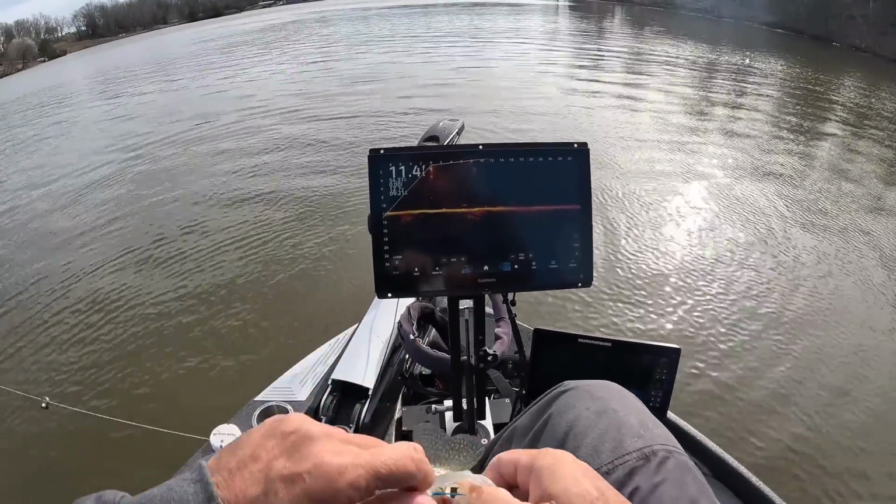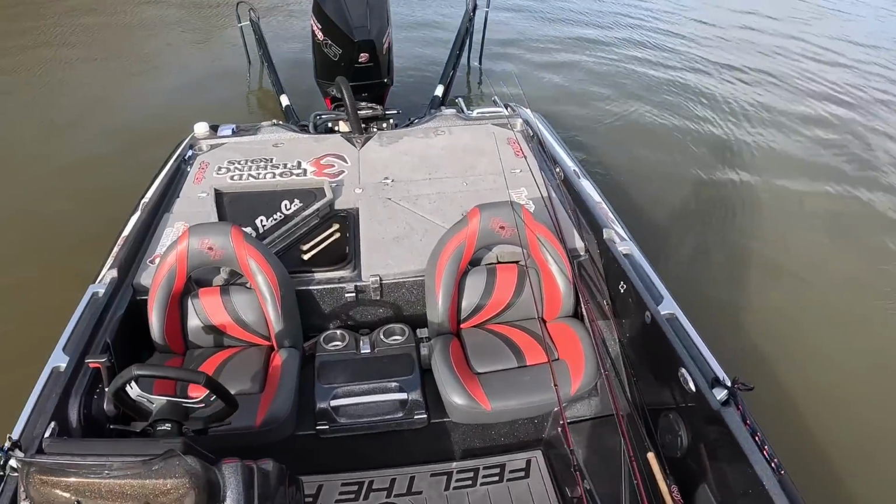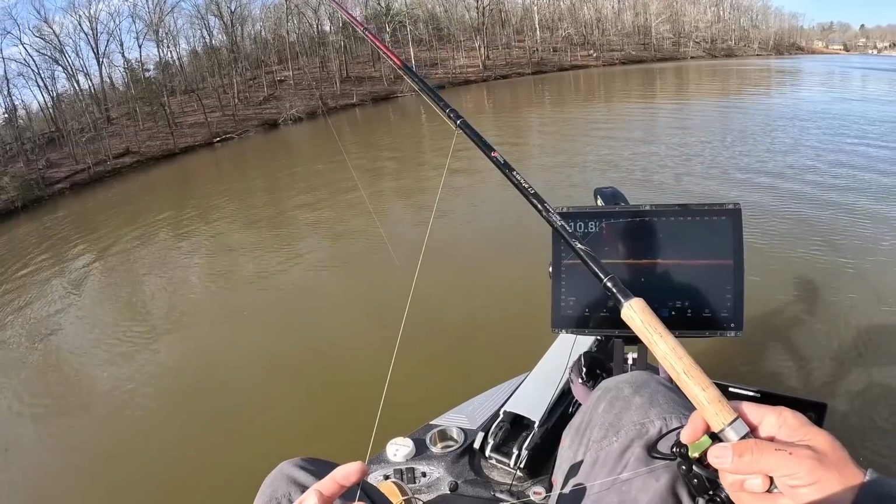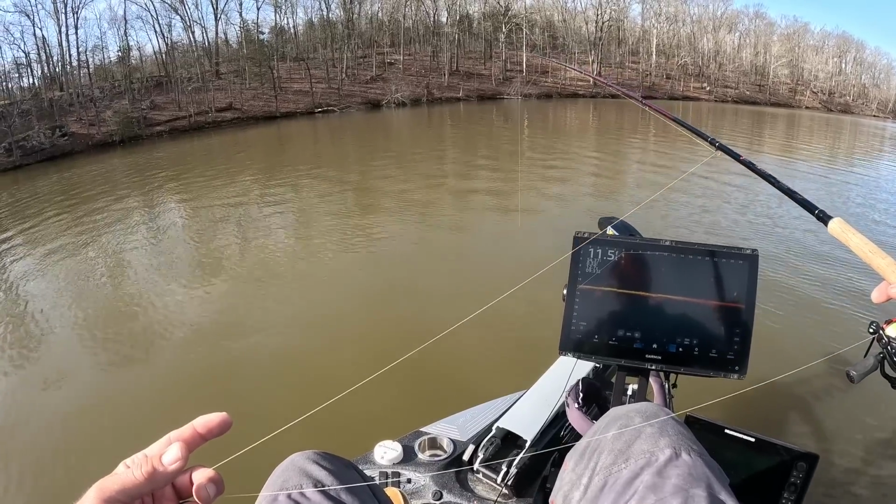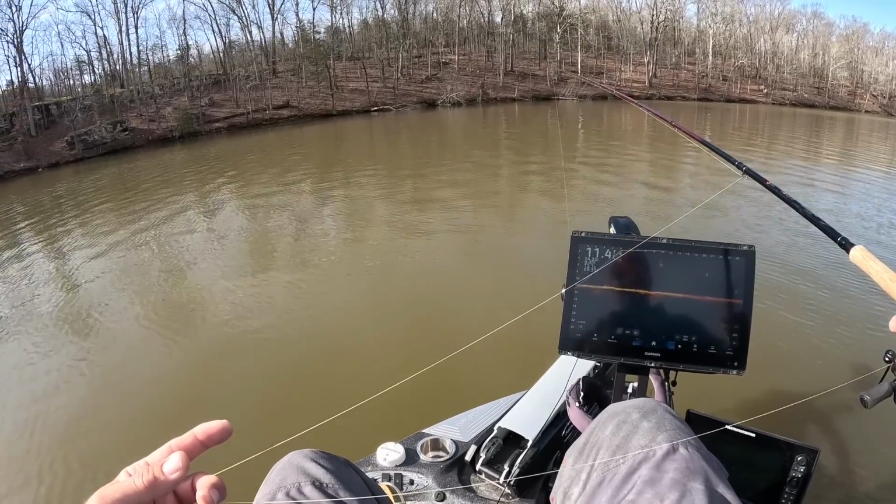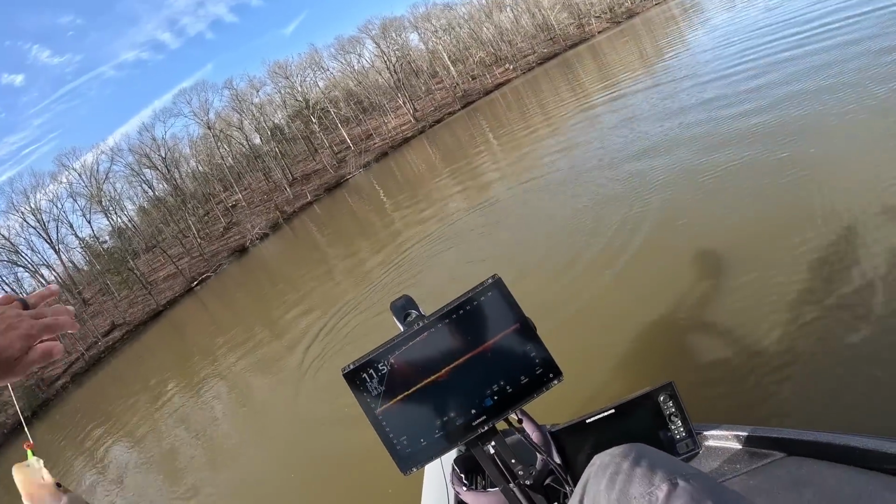Come on now, guys. This is getting fun. We're putting some slabs in the boat. Bam. Good fish.